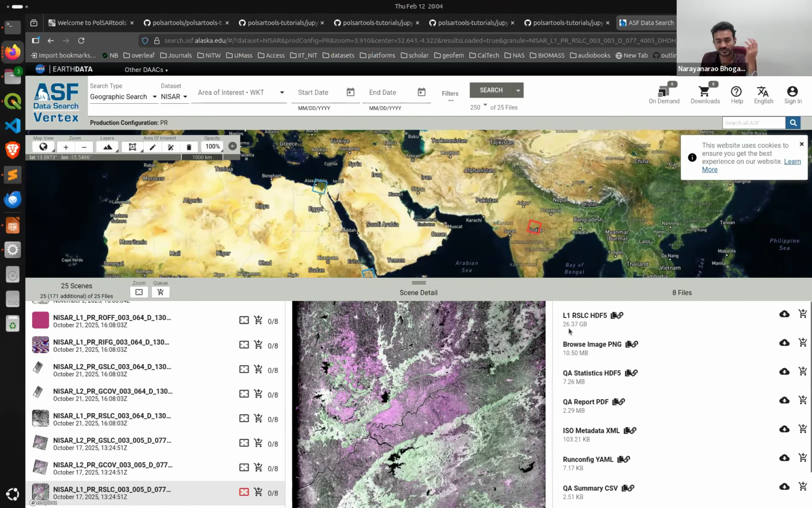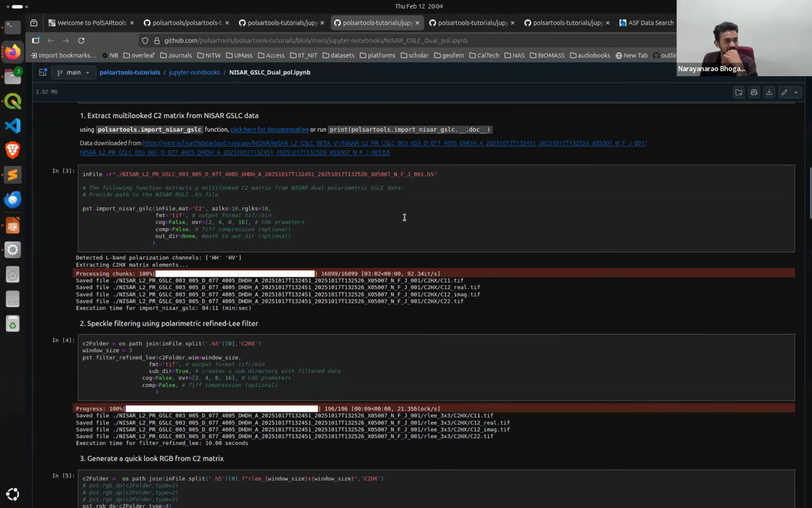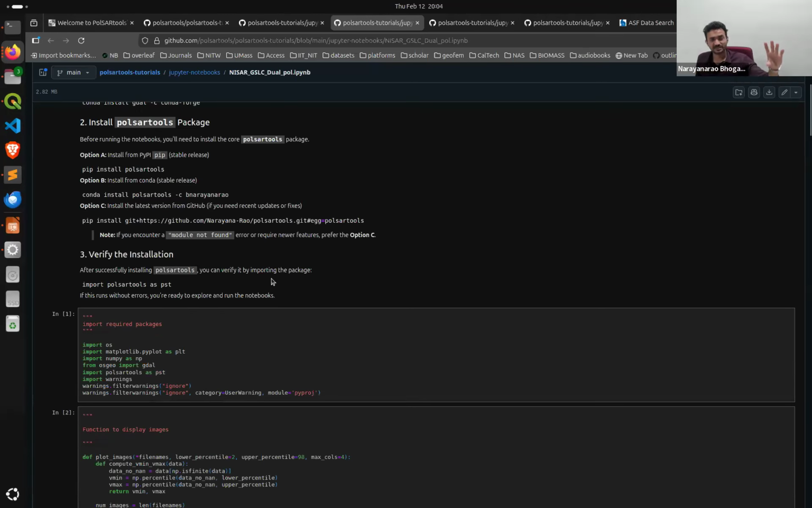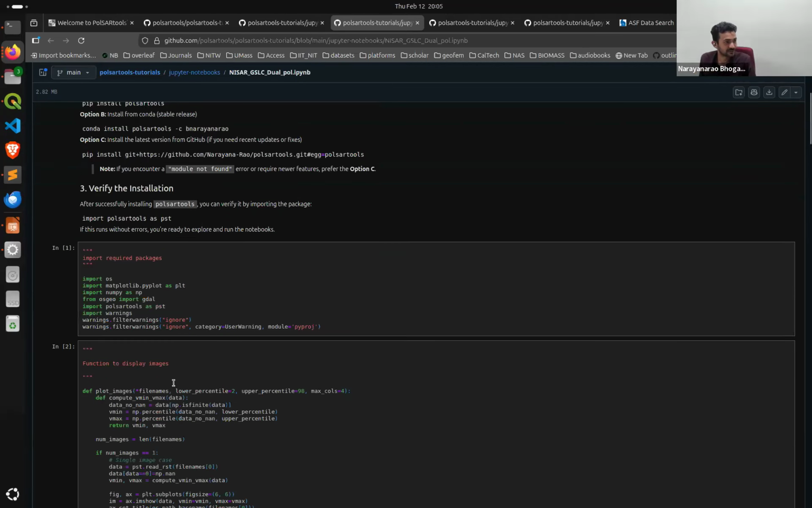The key idea is you can see the huge size of the data. Each scene is roughly 26 gigabytes. Once you have downloaded the data, let's say in the dual polarimetric case, all the tutorials and notebooks are available through the GitHub organization PolSARtools. We have provided clear instructions. It is a one-line command to install PolSARtools.